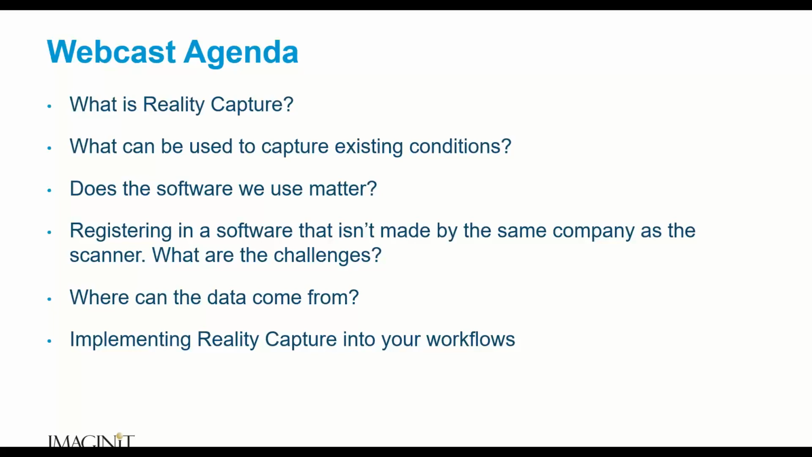We'll talk about, is the software you're using, does it matter? Does it matter if I'm using one software over another, or is all point cloud software kind of the same? And we'll dig into that a little bit. When it comes to the registration of software, we want to talk about what happens when you have scanner X and you have software Y. What are the challenges of trying to bring those two packages together if they're made by different companies?